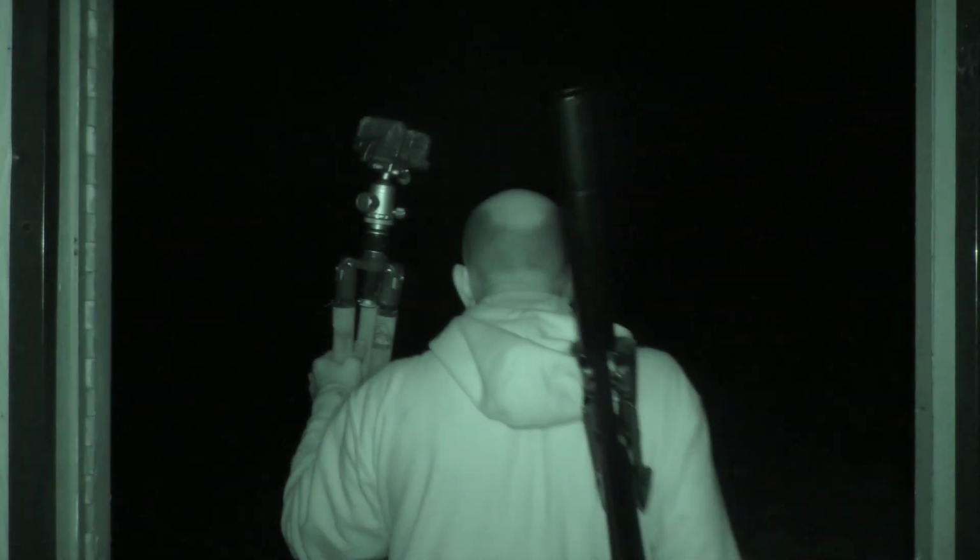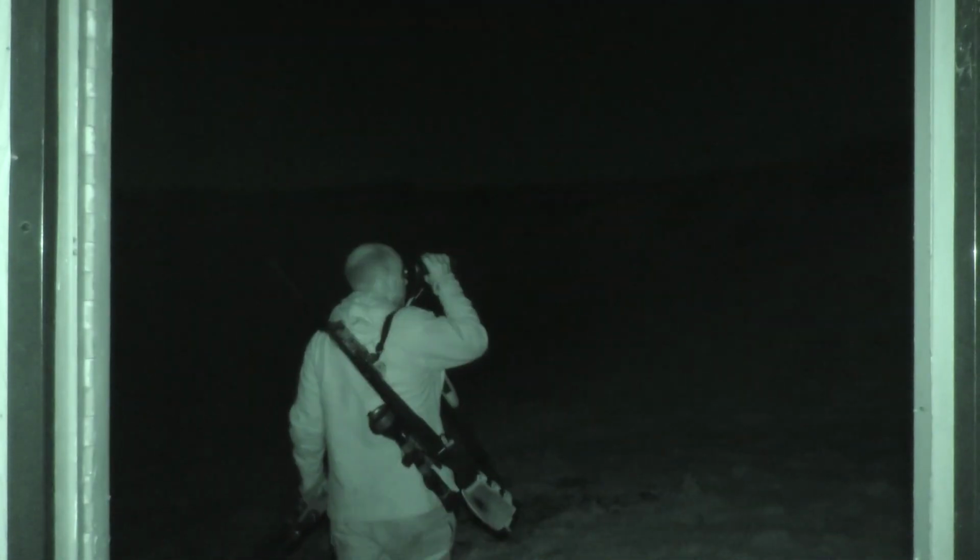Sticks with me as well. Be careful not to put a foot down any rabbit holes here. Little bunnies have dug right into the bank along here, so I have to be a bit careful.